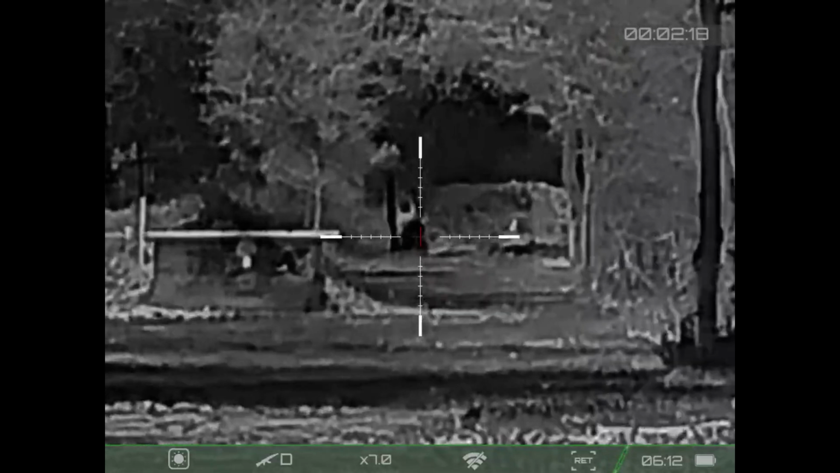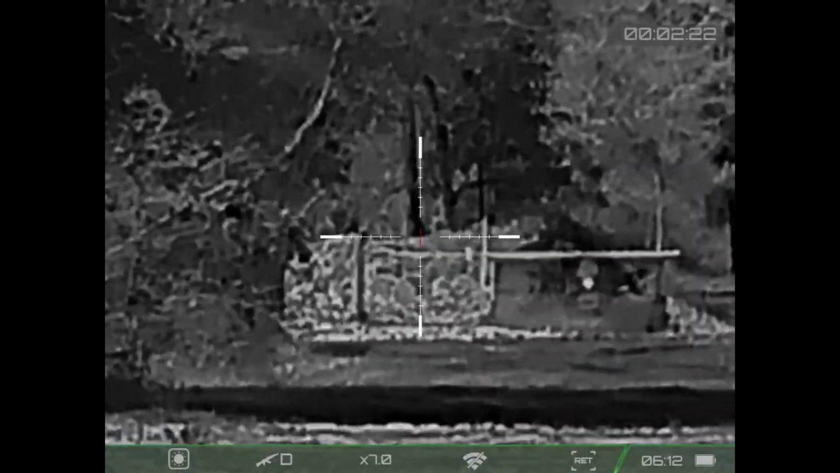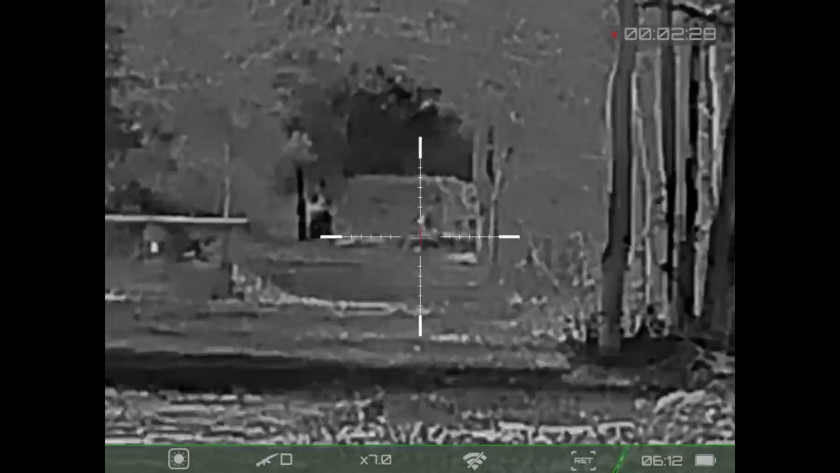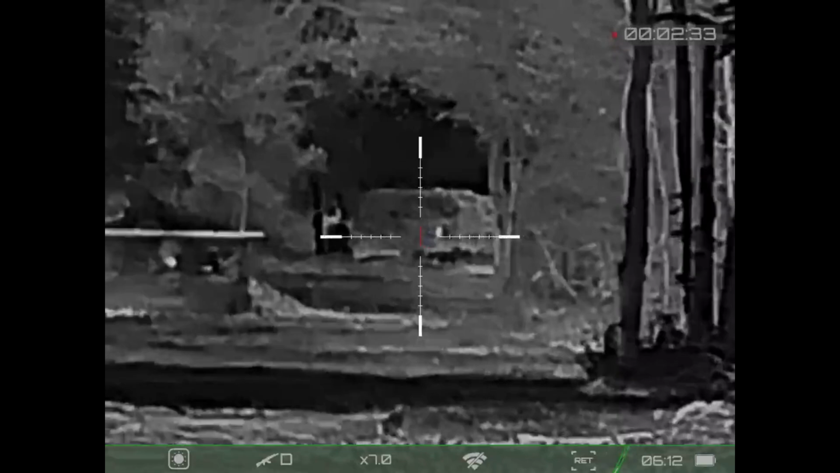So you could definitely make out the targets, no question about it. But I am not a hunter, so for me, it's kind of a moot point. But for those of you guys that are looking at this for a hunting application, I mean, you can make out some pretty small targets from pretty far away.